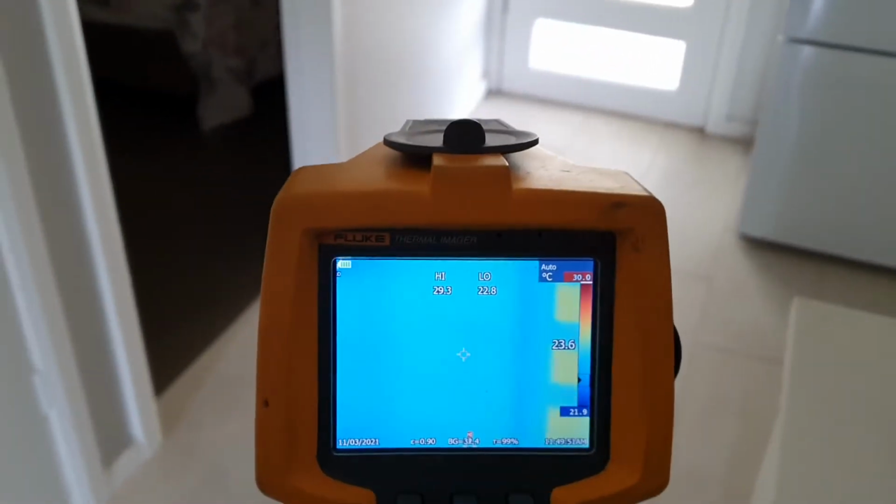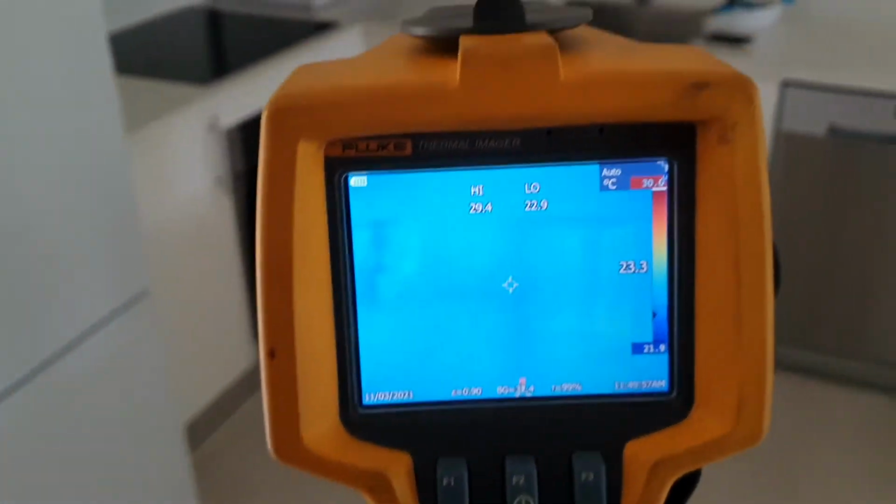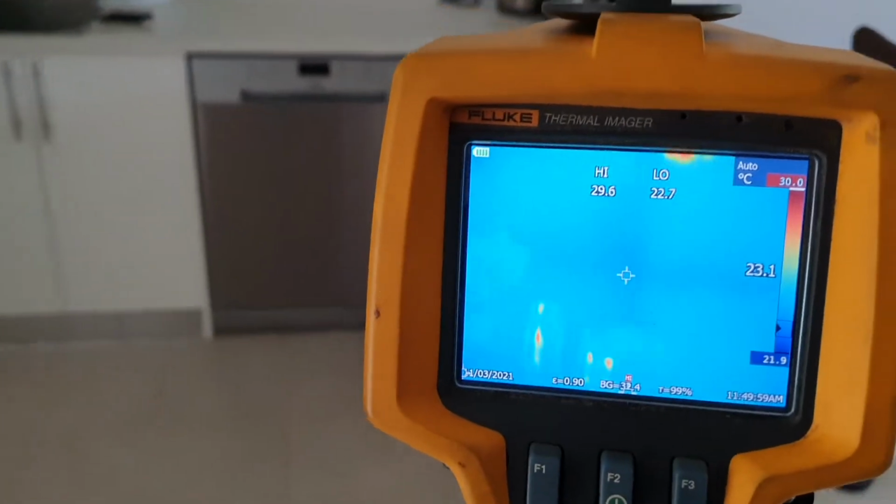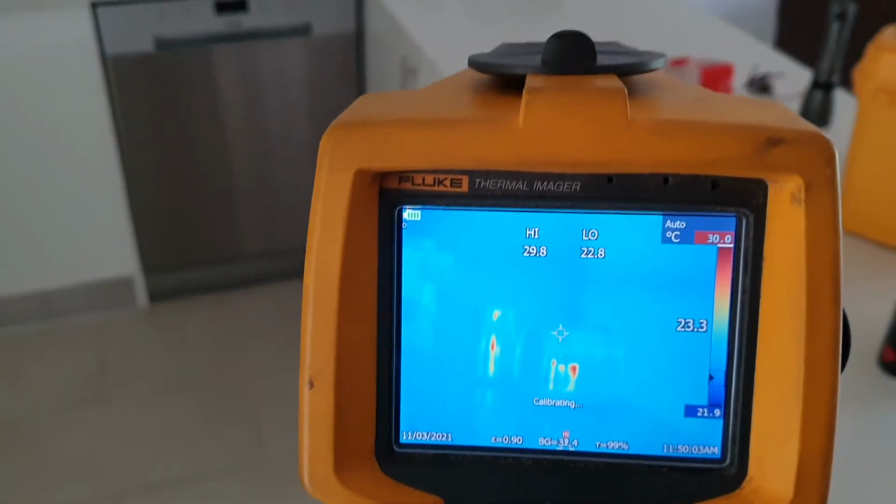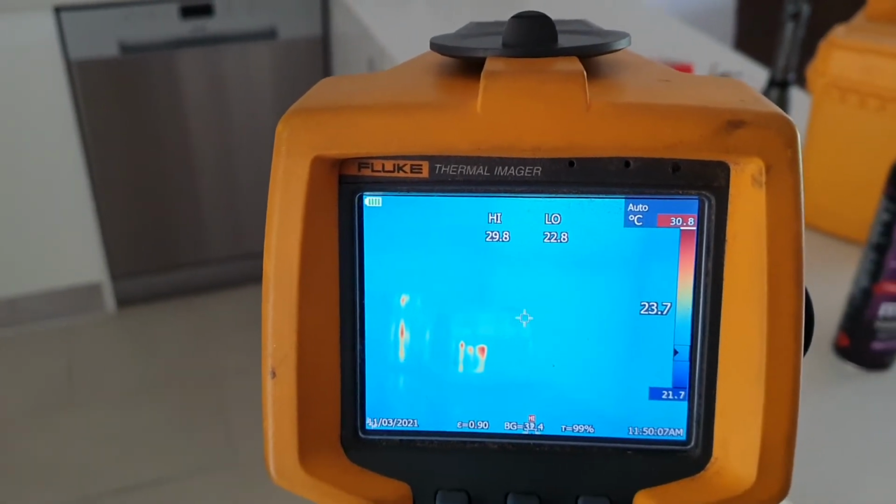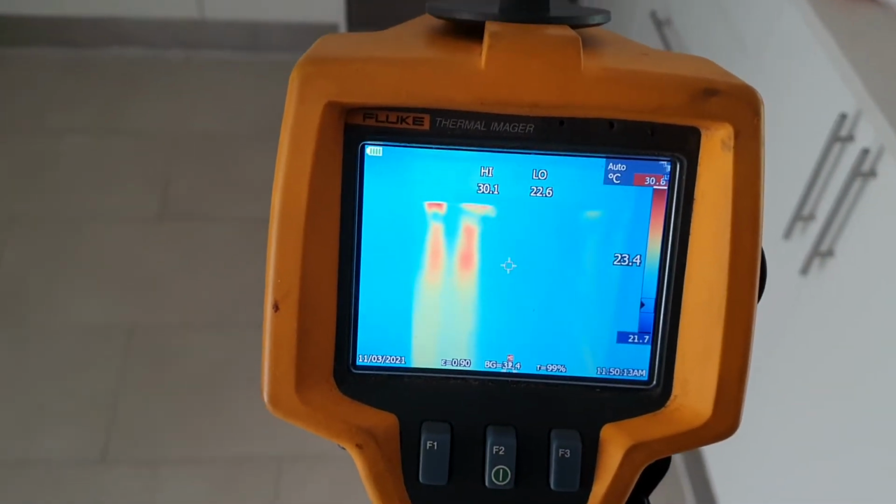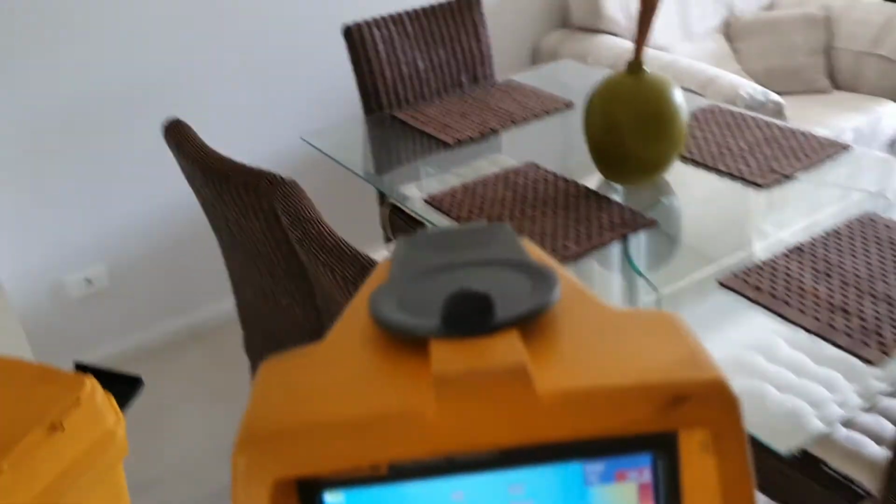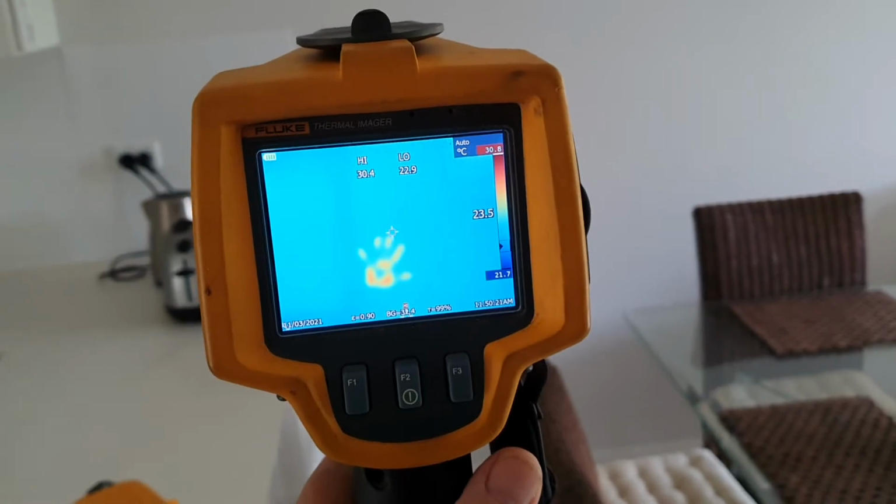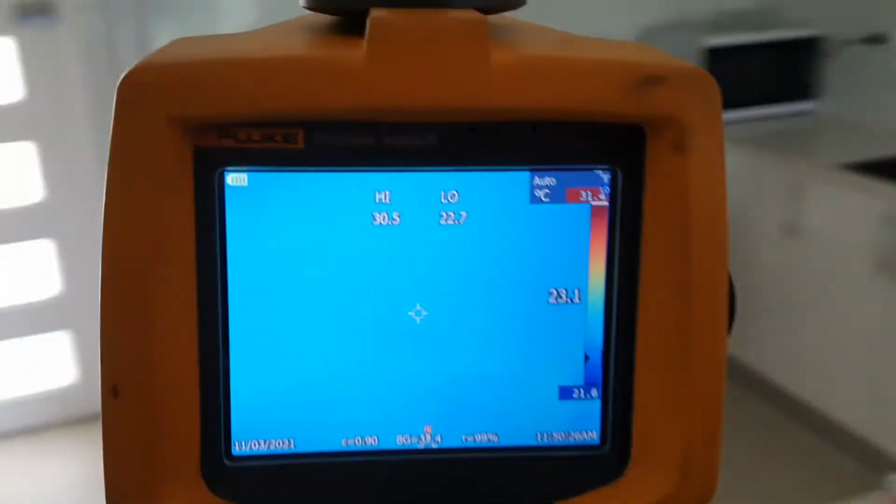It will also pick up sunlight, as I've mentioned before, and we'll pick up electricals. None of these have been turned on for a while. It will also pick up reflections, metallic reflections. So it's picking up the metal on those surfaces. It's just reflected heat. The hand is still there, so it's only been a couple of minutes.